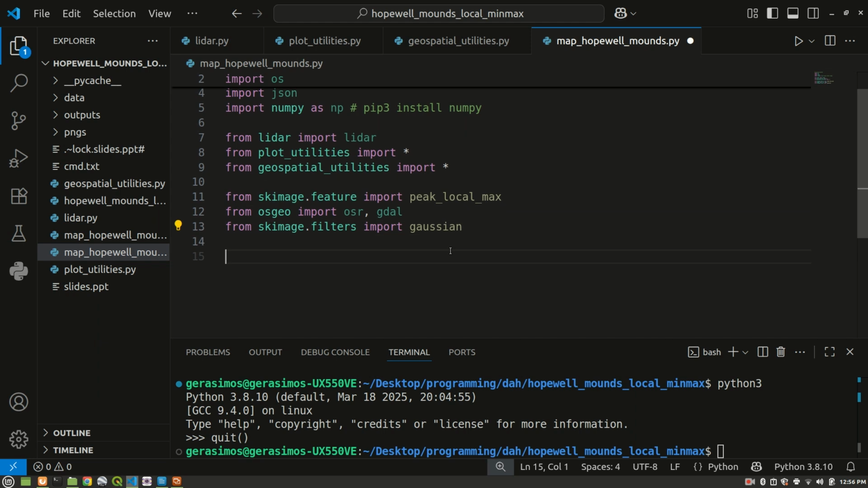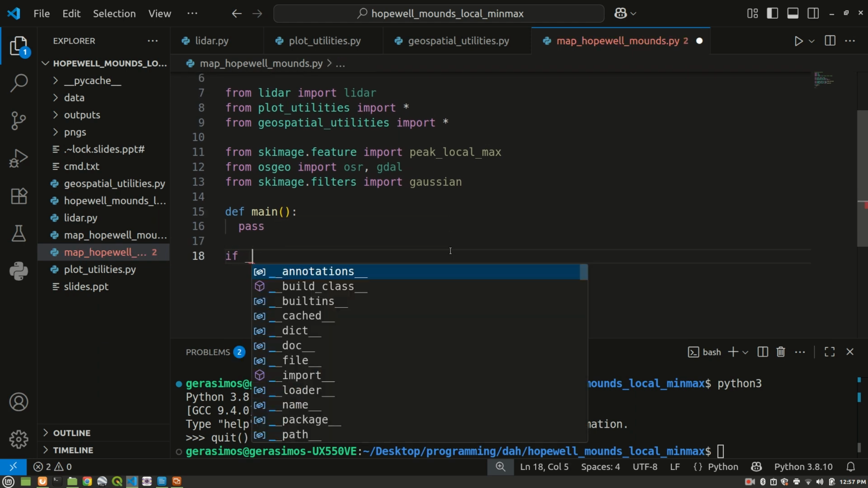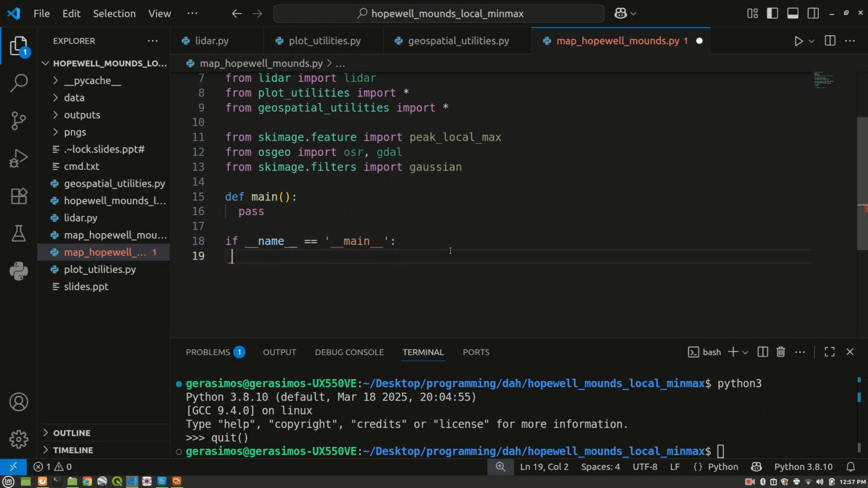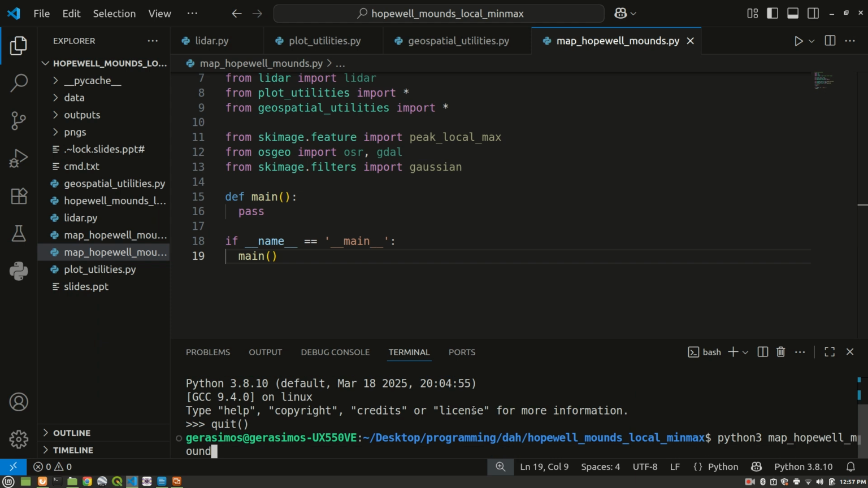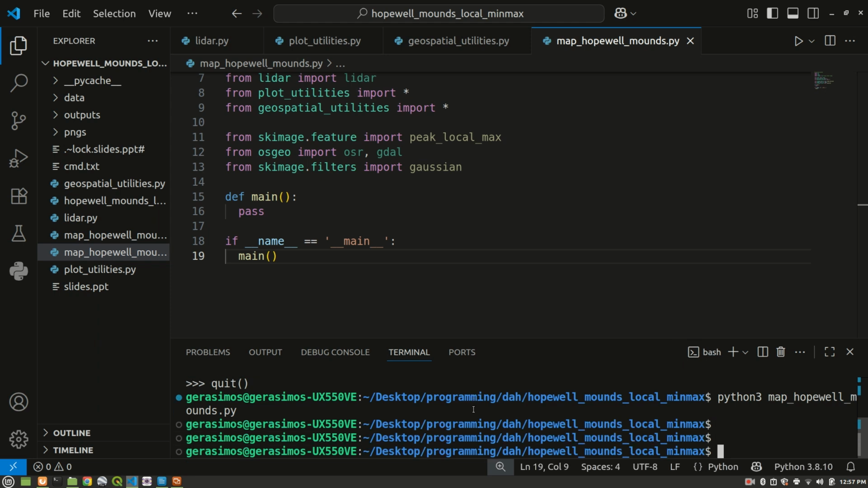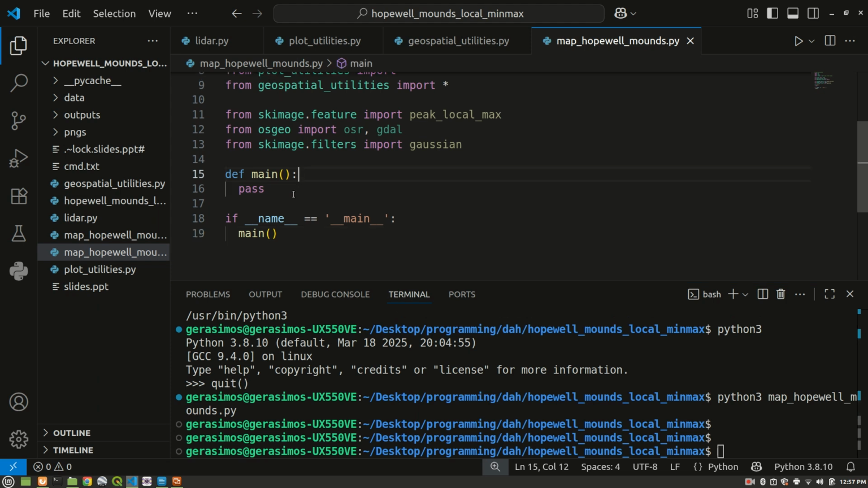As with any Python file, I like to define a main method here, with some boilerplate code beneath, and we're going to call the main method. So let's just see if this works right now. We're going to do python3 map Hopewell mounds.py. And we're not getting any errors. Of course we didn't see any output because we're not really doing anything in this main method yet.